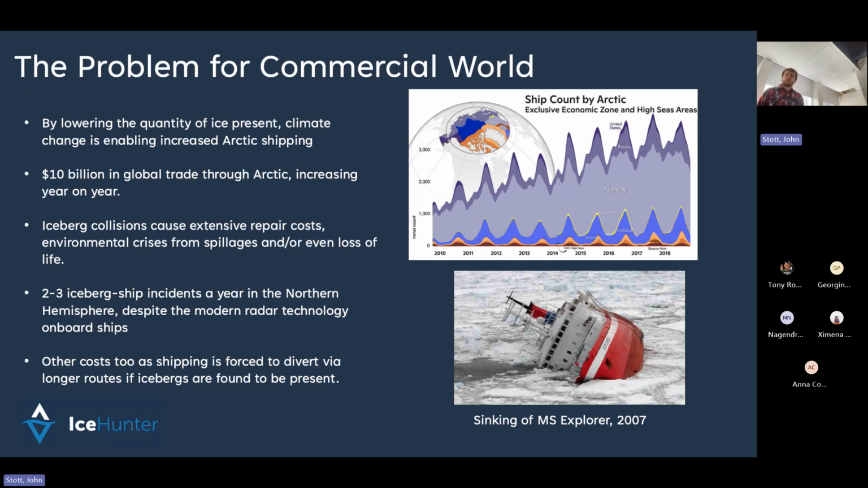So on average a year, we have about 2 to 3 iceberg ship collisions in the Northern Hemisphere. I'm not sure what that figure is for the Southern Hemisphere. But again, this is despite all the radar technology that we have on board ships. And we have other costs too.